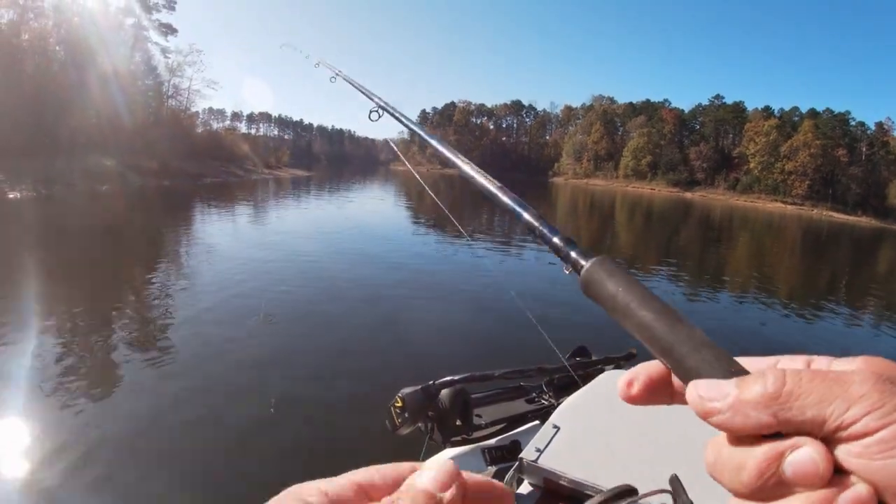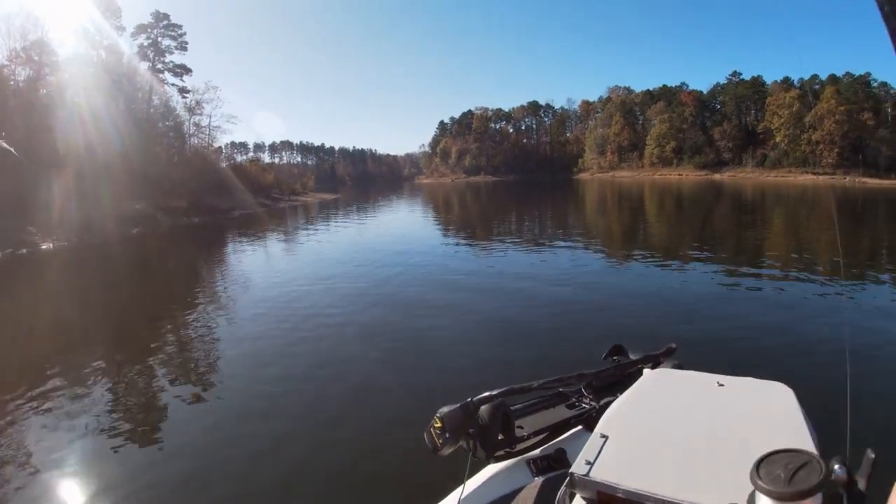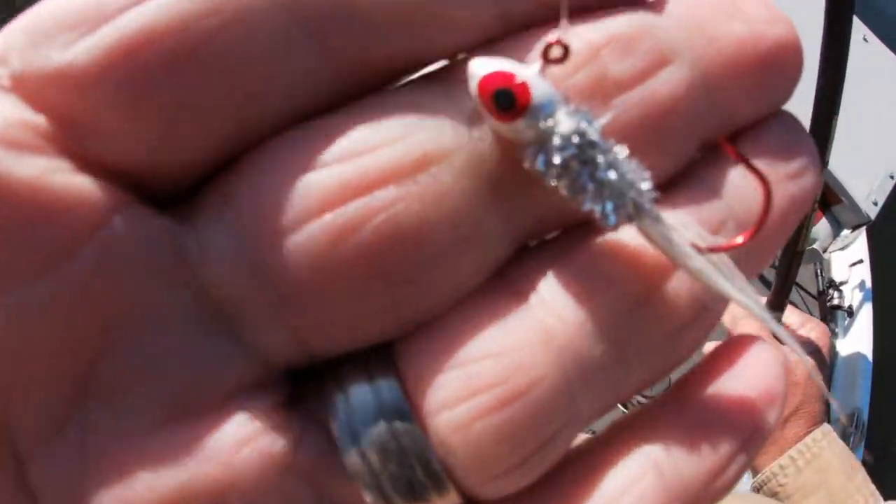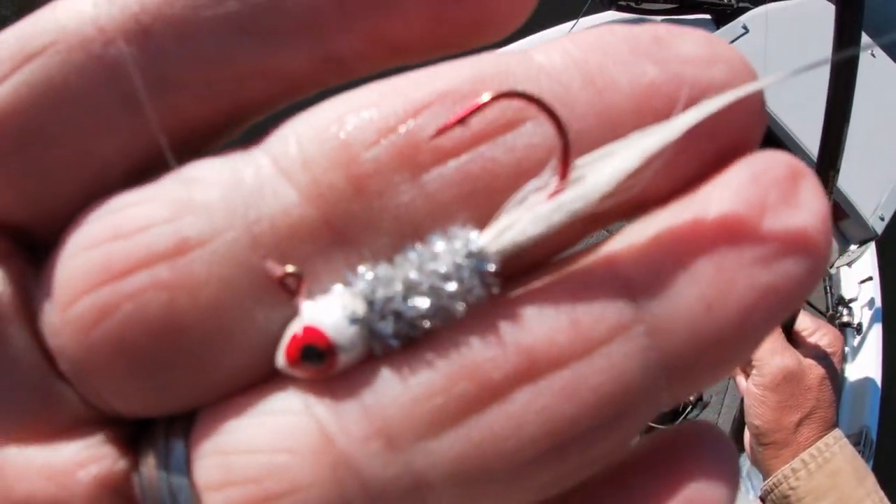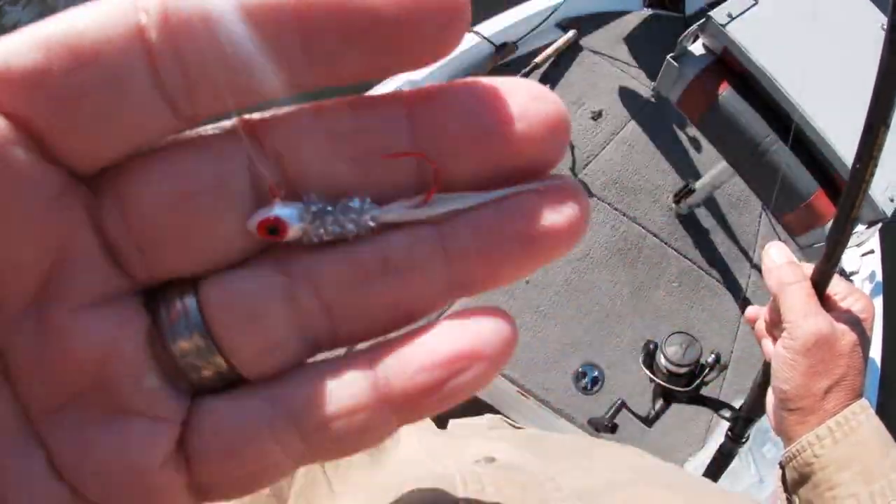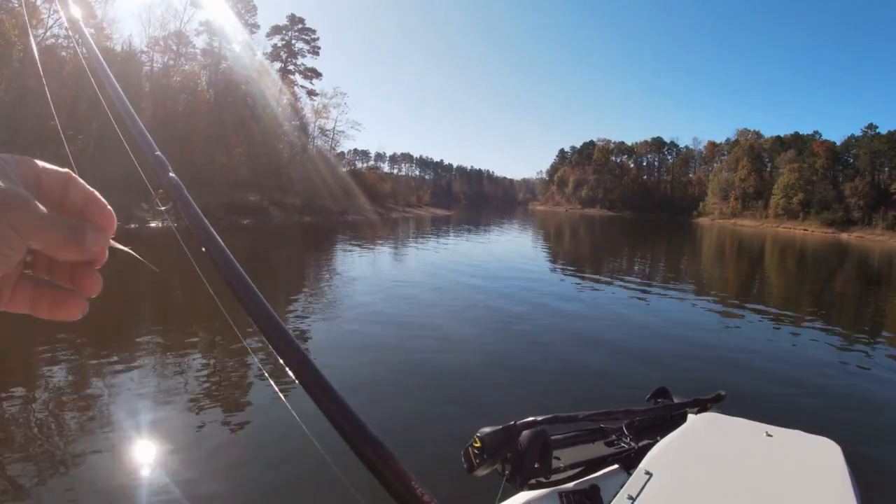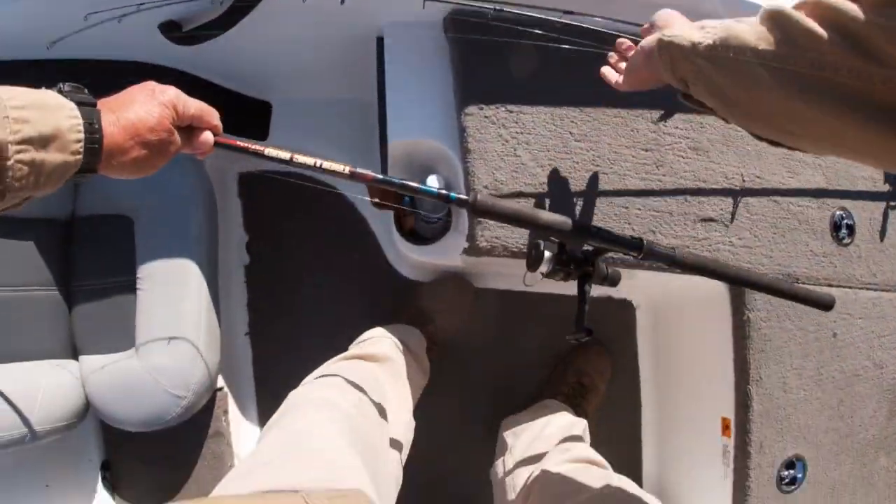It's a little heavy for what I'm doing, but on it I tied a hair jig, and I've been wanting to try these hair jigs. I just hadn't got around to trying them. And actually, I found some in a box. I forgot I even had them, but that's an Arky white shad color. That's a good color. I've caught a lot of fish on that color. So that is the lure we're going to be fishing with. I apologize because sometimes I forget to tell you guys about actually what we're fishing with.